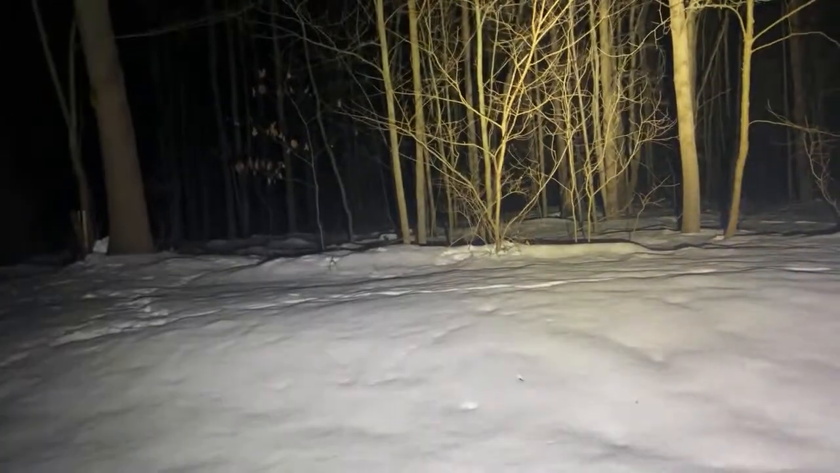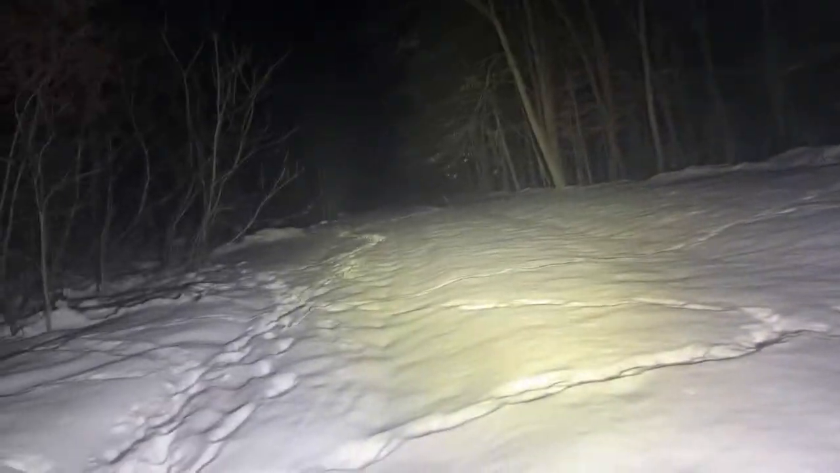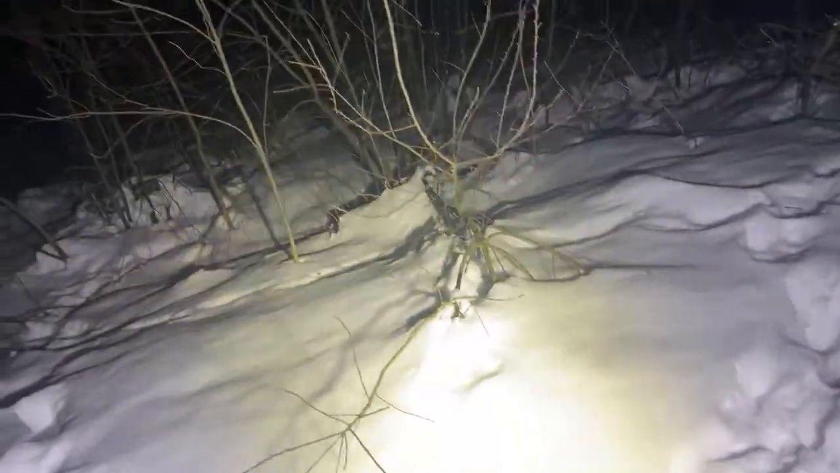I'm hearing something down in the valley. If you go over here, it goes right up to the valley rim, down to the creek. This is at a bend. They're all animal tracks here. Some of these are people.